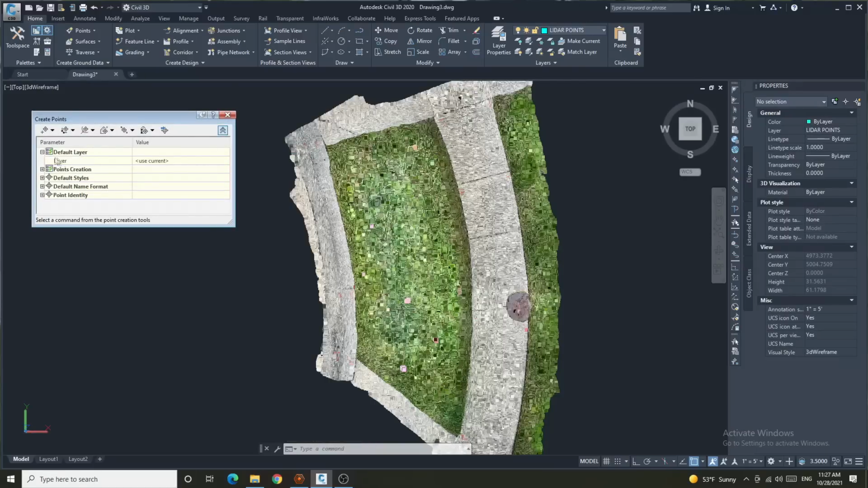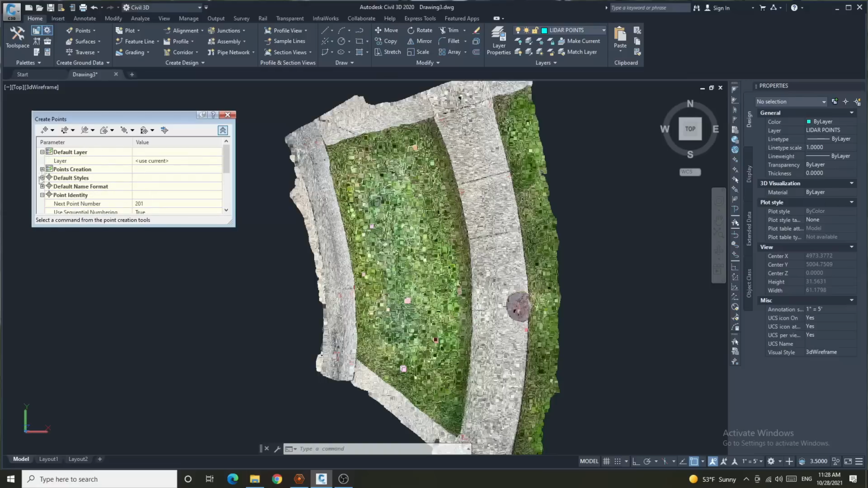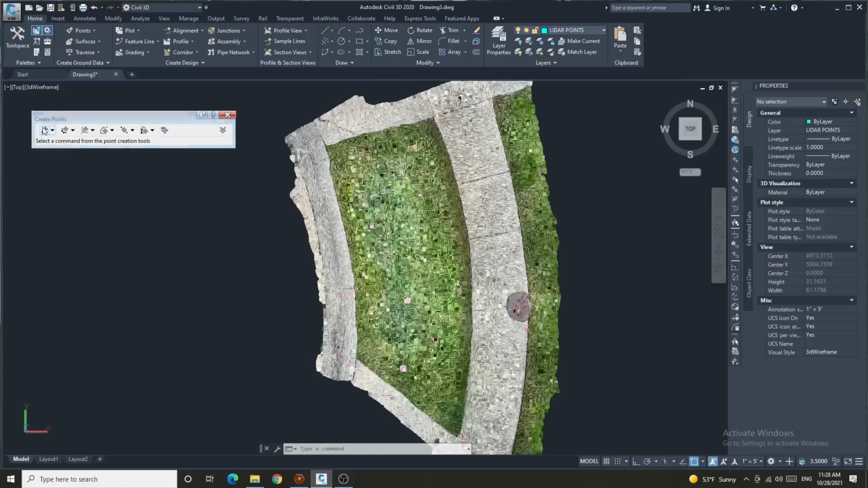The biggest one is the default layer. We're going to use the current layer. And when I come down to point identification, we're going to start with point number 201. All points that are 100 are going to be points that came out of the total station. All points that are 200 will be points that we extracted from the point cloud that came out of the iPhone 13 Pro. So all this looks good to me. I can close out of that and start creating points.